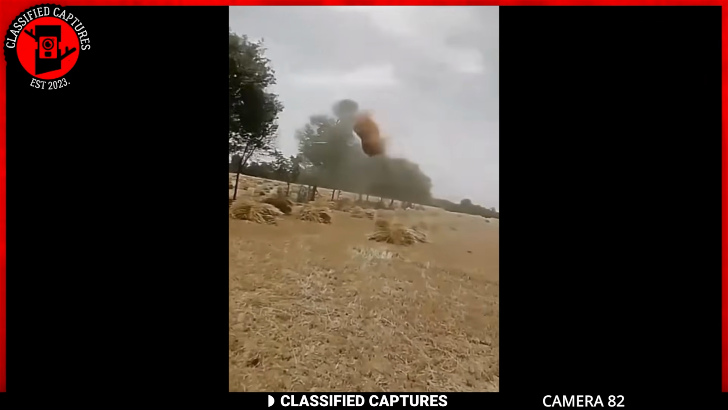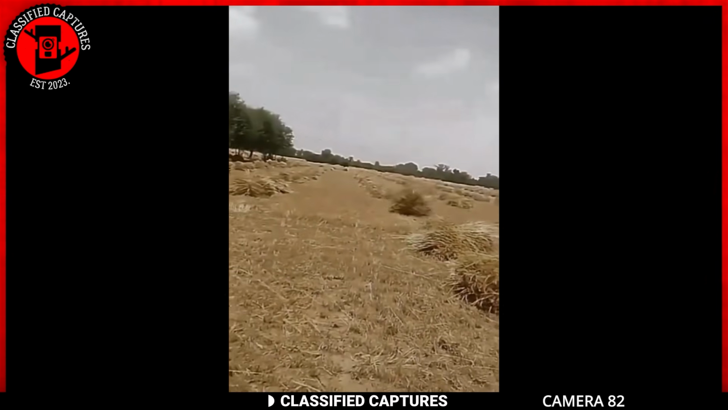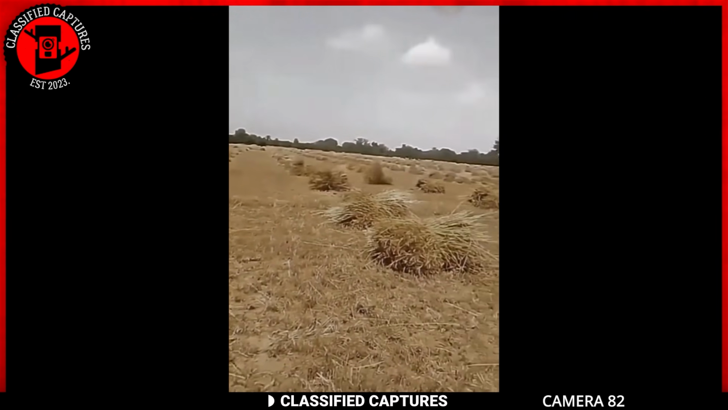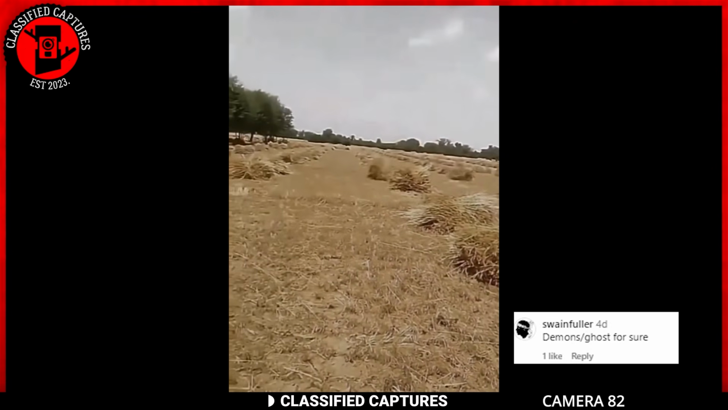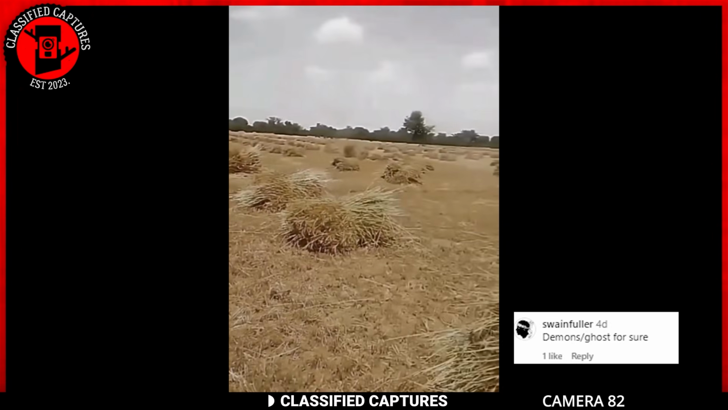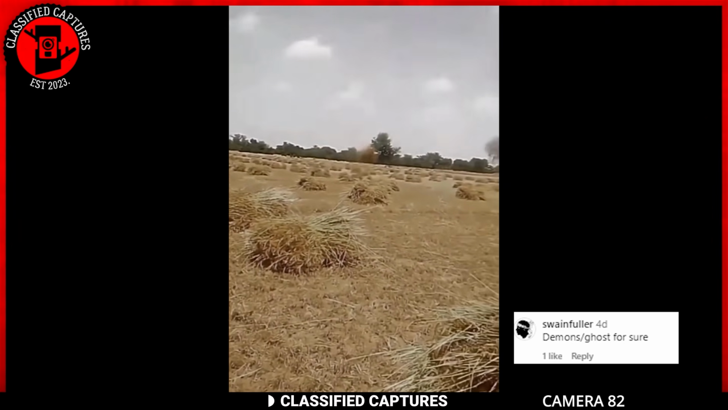Also, the bundles of hay that were flying off the ground were not necessarily the ones that were closest to each other, which made the situation even more peculiar. Some people speculated that it could be due to demon possession or ghost activity because there seems to be no logical explanation for the phenomenon.